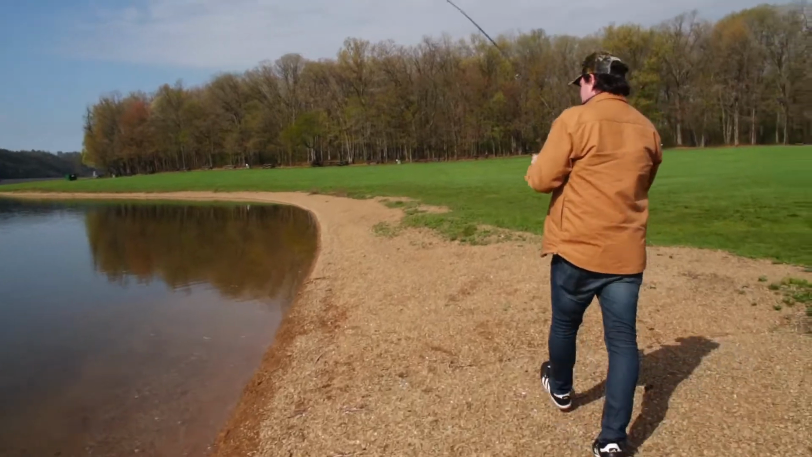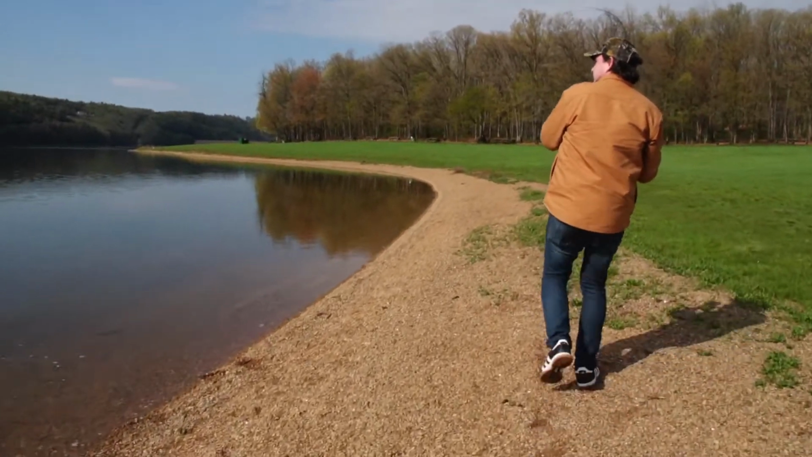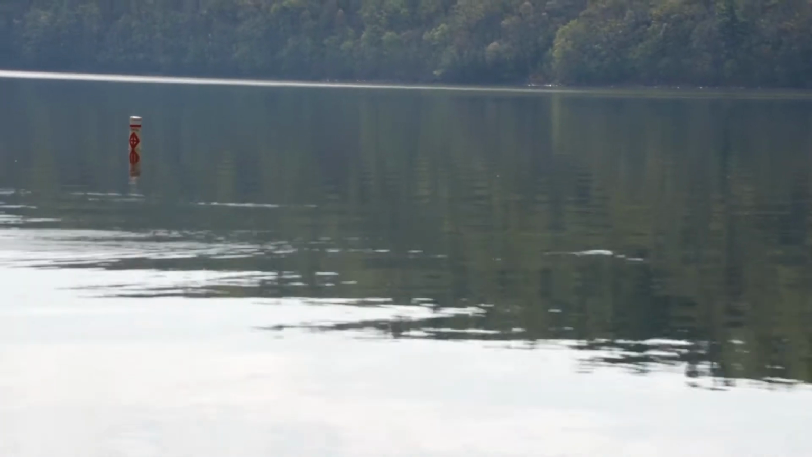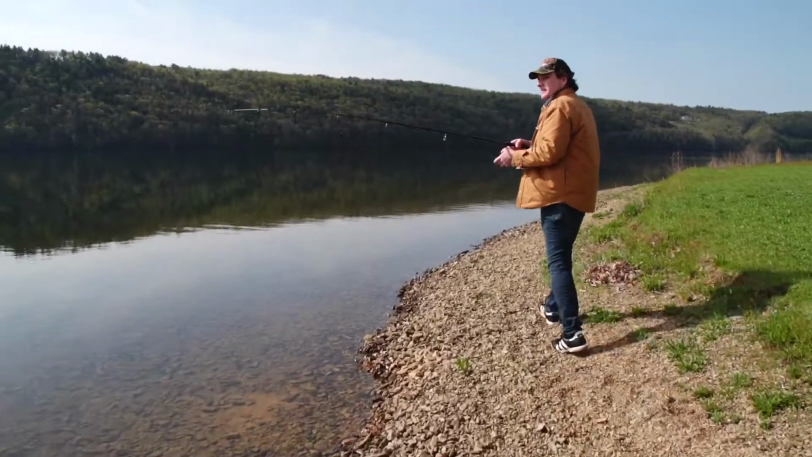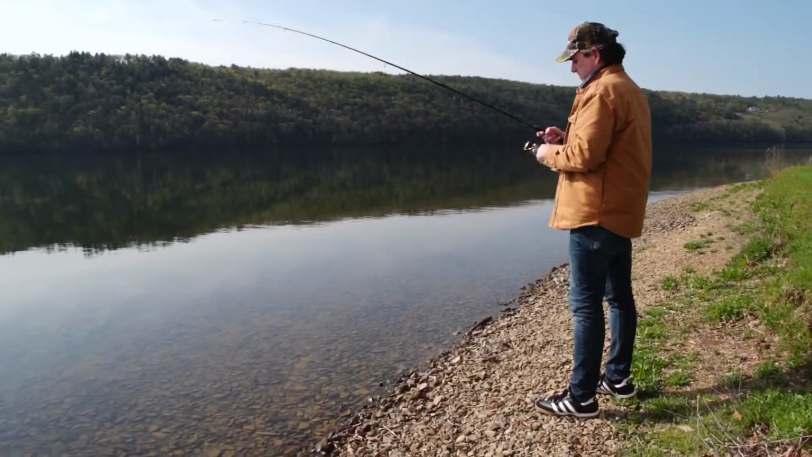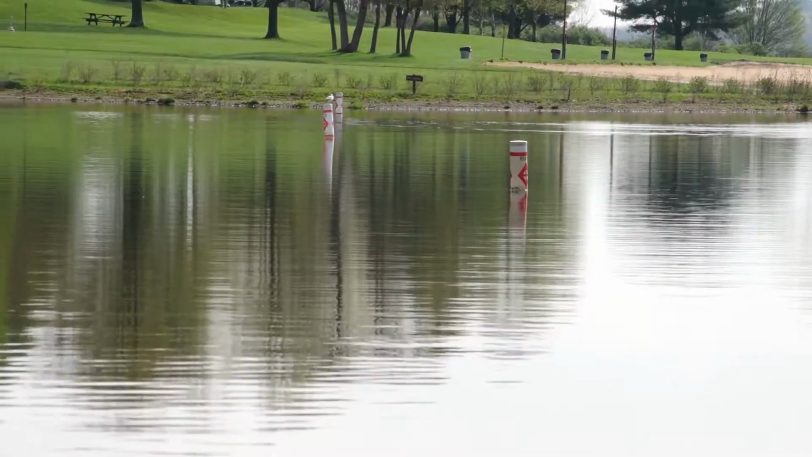Might be snagged on the buoy. He's way out there. Yeah, he's on. Not coming in. He's probably wrapped around it, right?